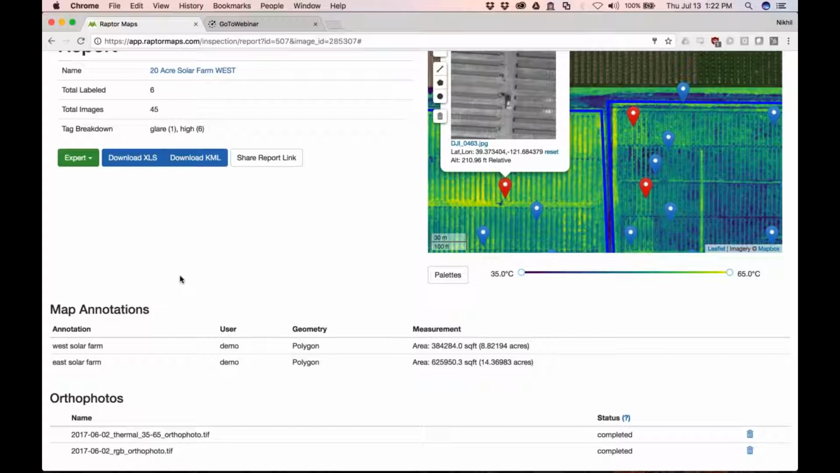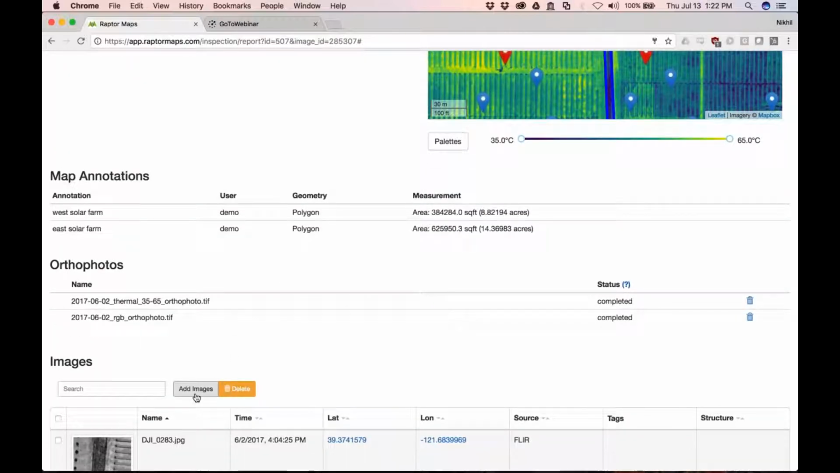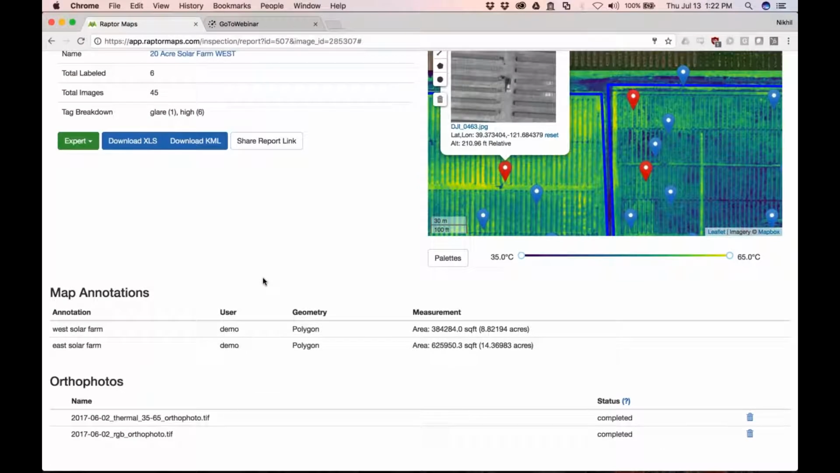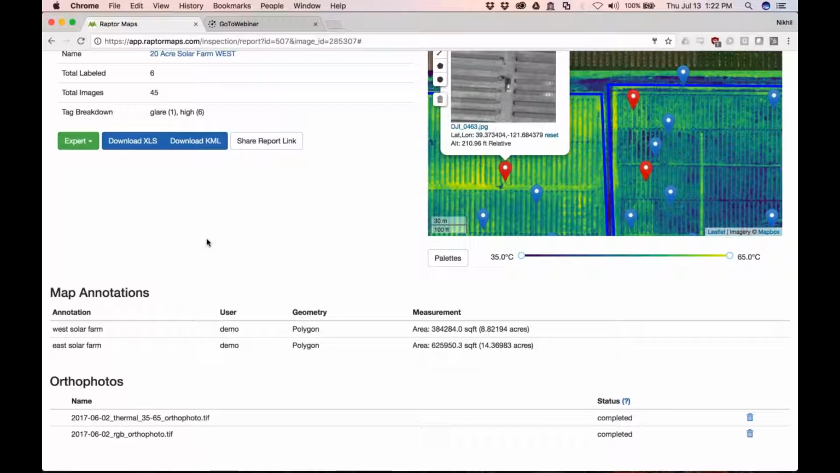What we've noticed is that people sometimes will have their preferred structure from motion programs or workflows where they're doing the RGB maps, and sometimes they may have already paid for that, and we totally get that. And so what we've allowed people to do is just add in your orthomosaics. If you've already generated an RGB base map from somewhere else, and you don't want to use the satellite base map in here, and you don't want to generate the RGB within Raptor Maps, you're more than welcome to do that as well. So it's really how do we make this the nexus to bring together all the different types of data that you need to analyze.